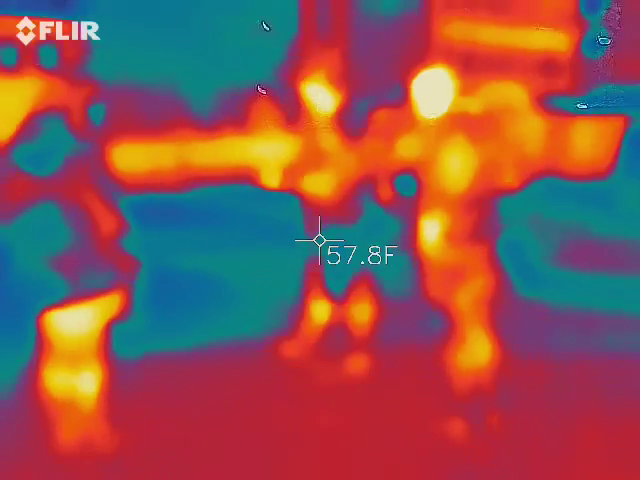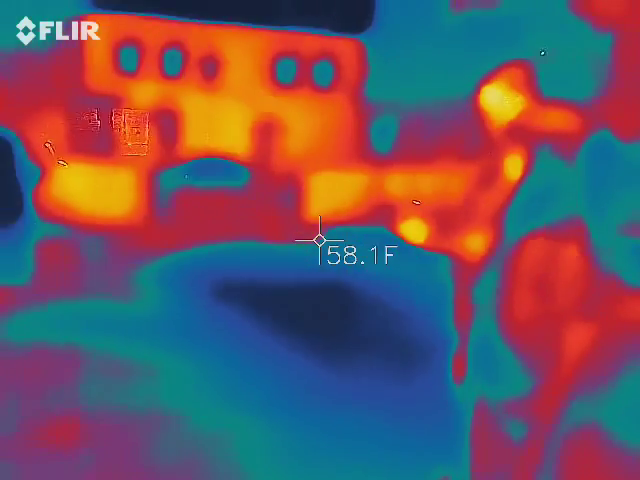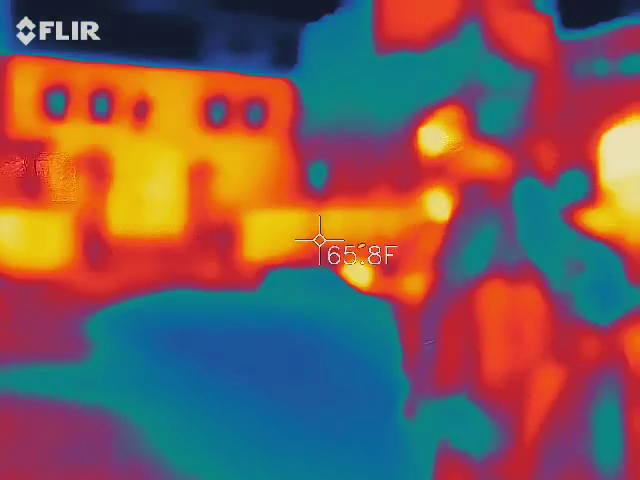You can ask questions using the REM pod. You know what's funny is they've never done a dig here. Never. So there's no electrical lines, no anything. Try to reset your base, look at that, it just stopped.